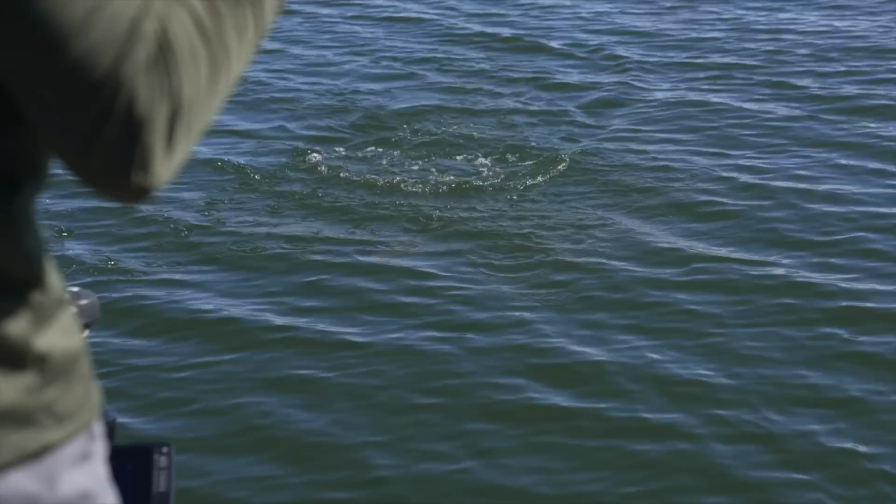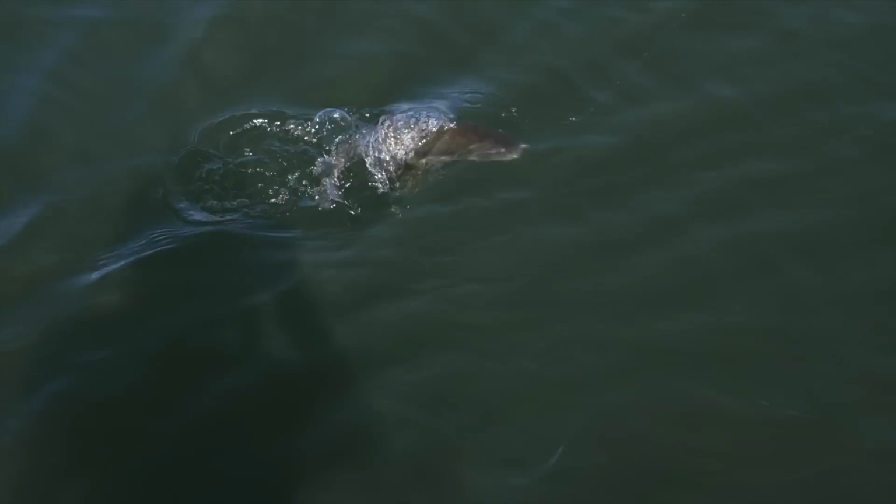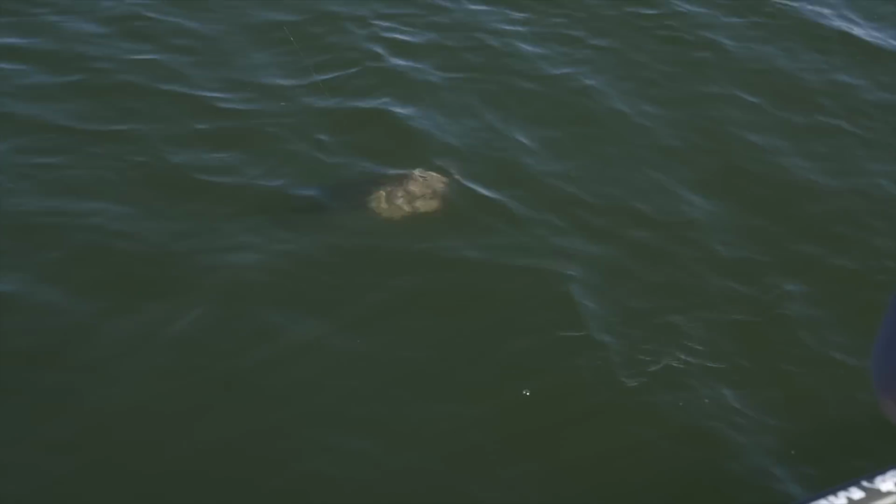Nice one. Pretty fish, man. Suspended over 50 feet of water. No other way to catch them.